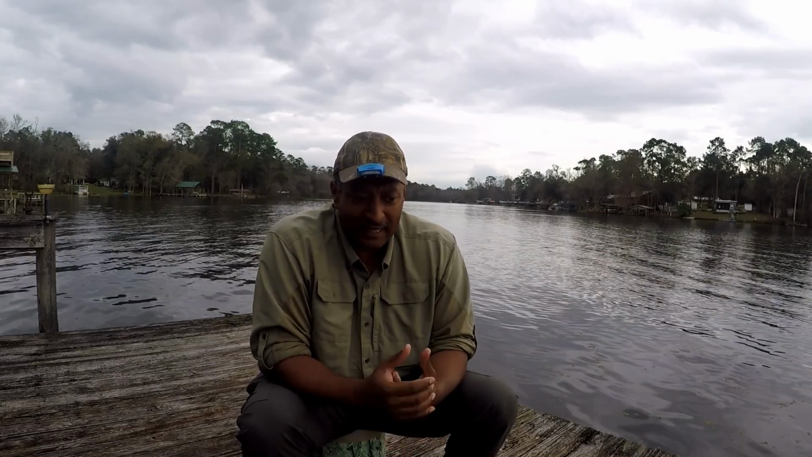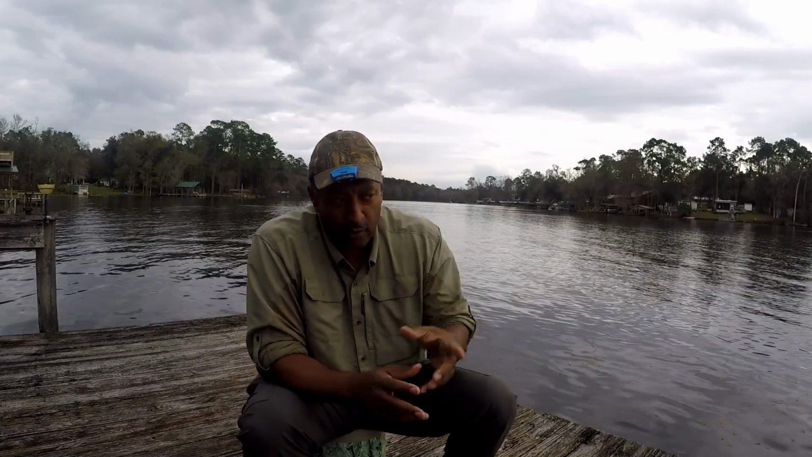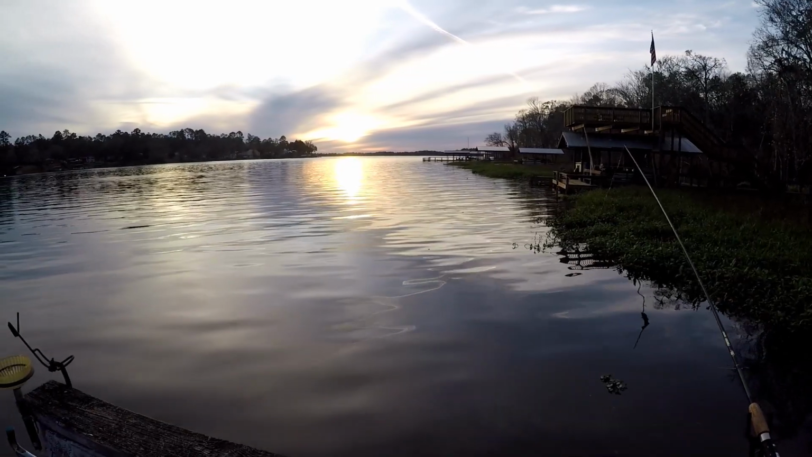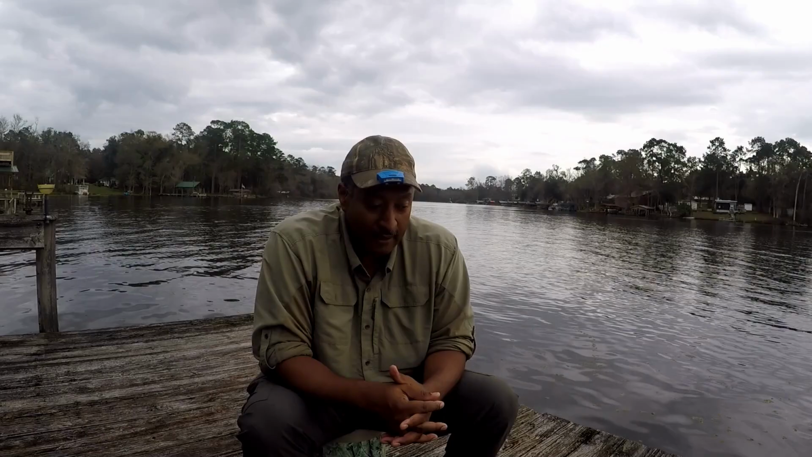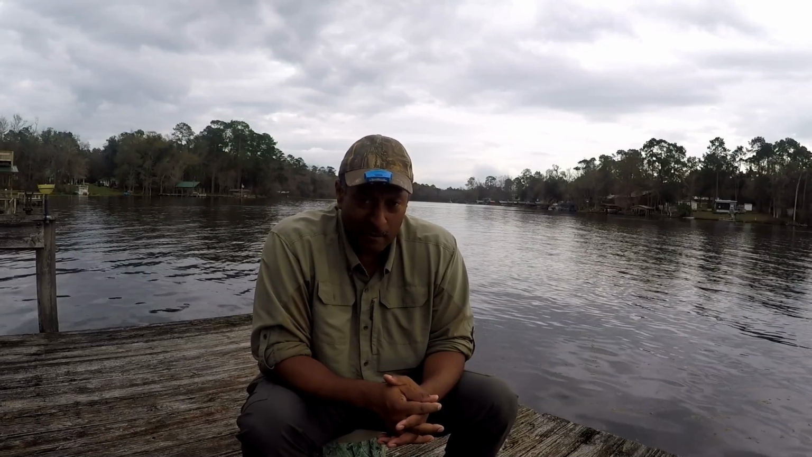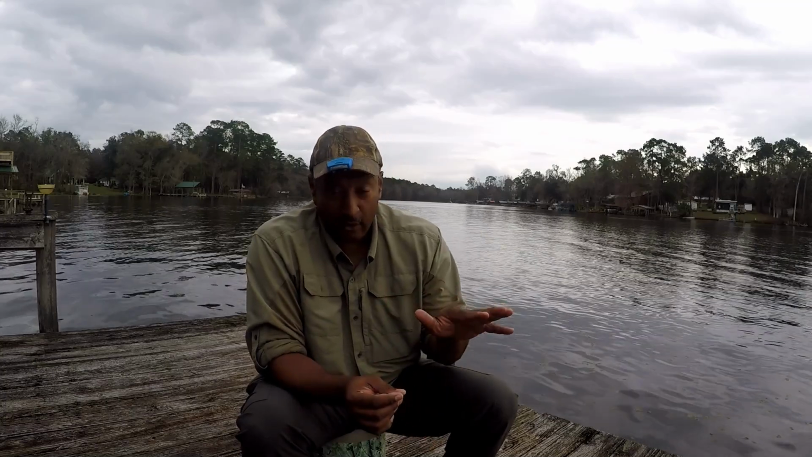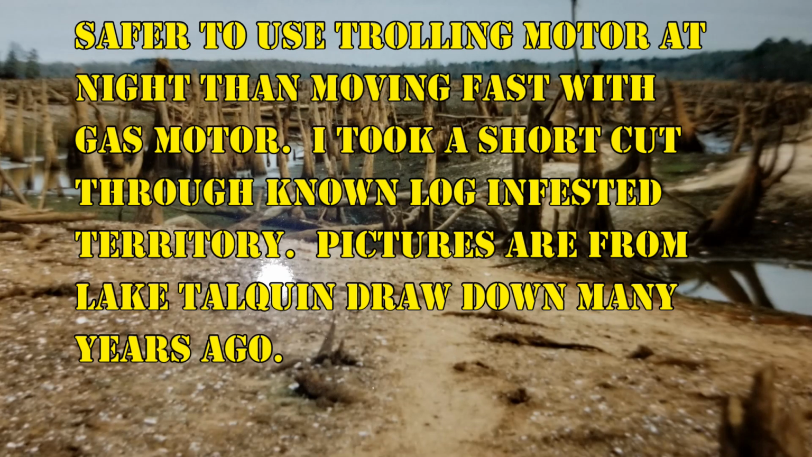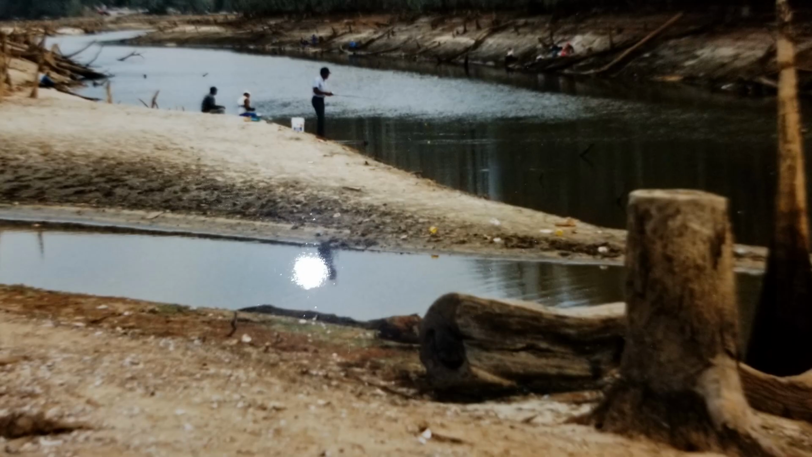I want to tell you a quick story on what changed how I fish. One night I was about a quarter of a mile out into the lake, and it was dark. Got hung on a log. Took me a little longer than I thought it would to get untied from the log. By that time, it was a little darker. Lake Talquin is really a flooded forest, okay? And I may put a couple of pictures out here so you can see some areas of Lake Talquin and just how many logs are out here.